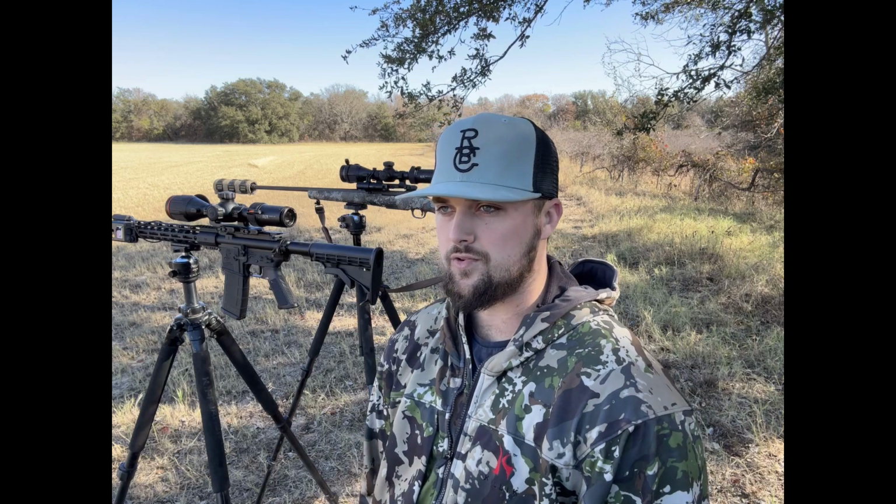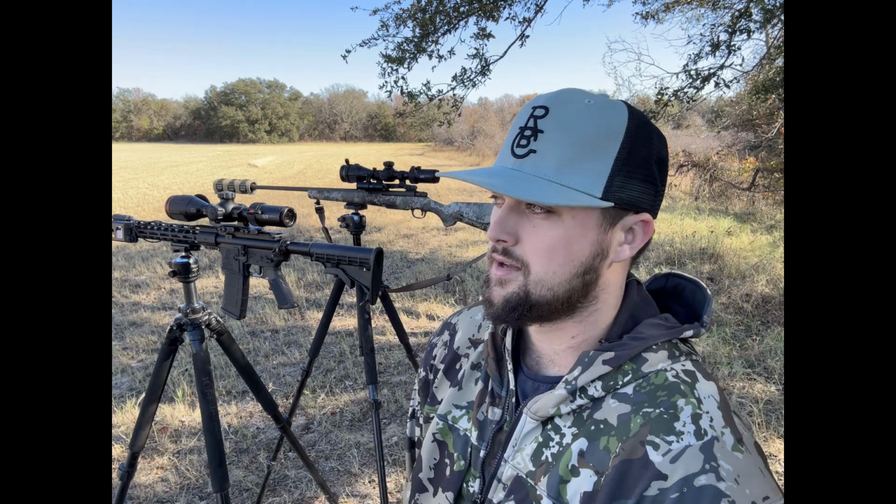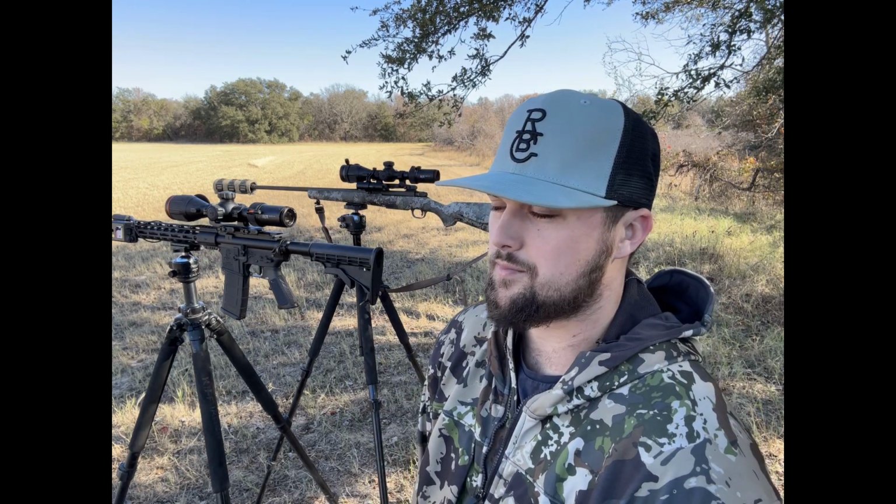A few of the coyote spots, the neighboring properties, the people on the other sides of the fences, they hunt coyotes as well. So it's real hard to get after those pressured coyotes, and that's been slow. We've gotten a good bit, but not near as much as I should have, because there's a lot. But anyways, they're very pressured.